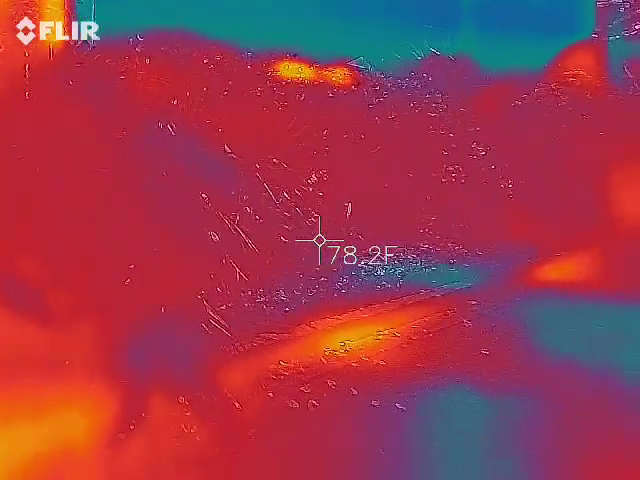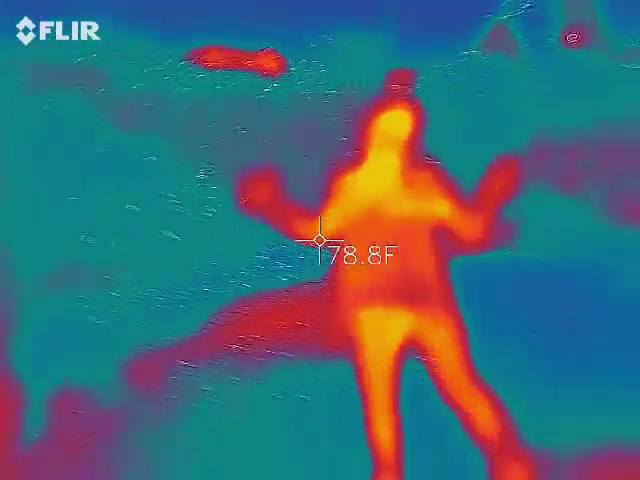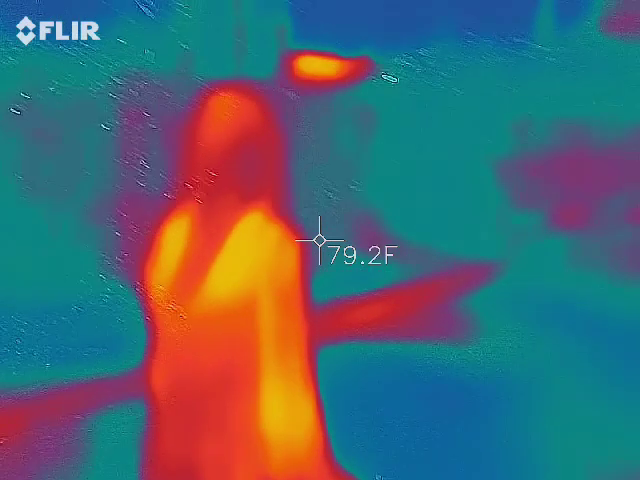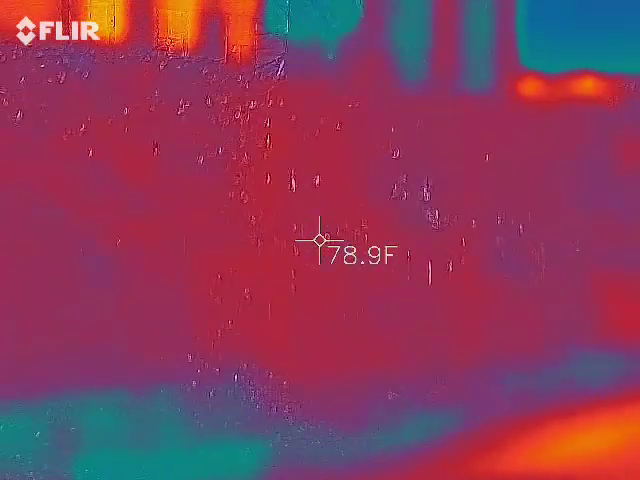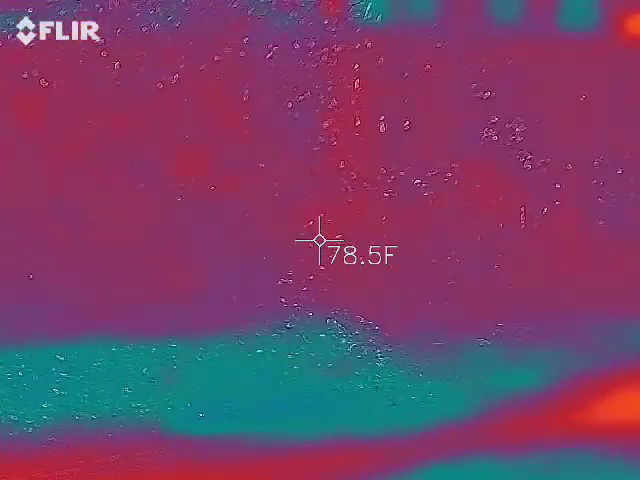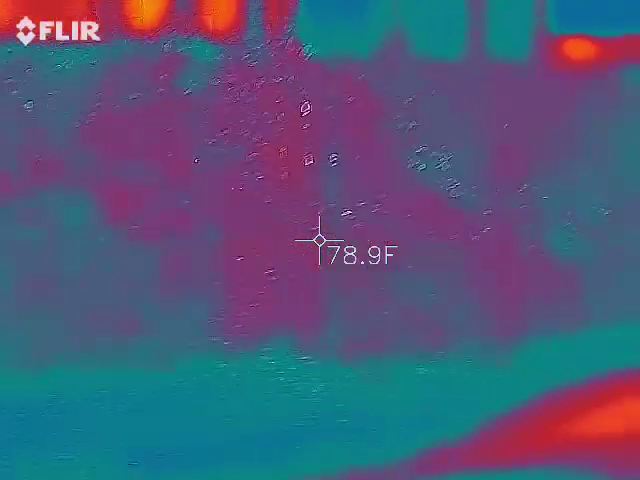You want me to be in front of you so you can see the difference? What are all those spots on it though? Shoot the flowers or the bushes. The leaf is 75. Okay, we're 3 degrees off.